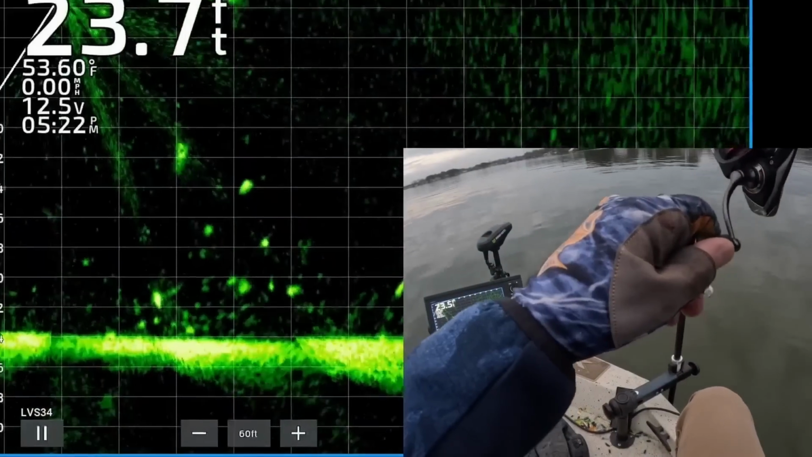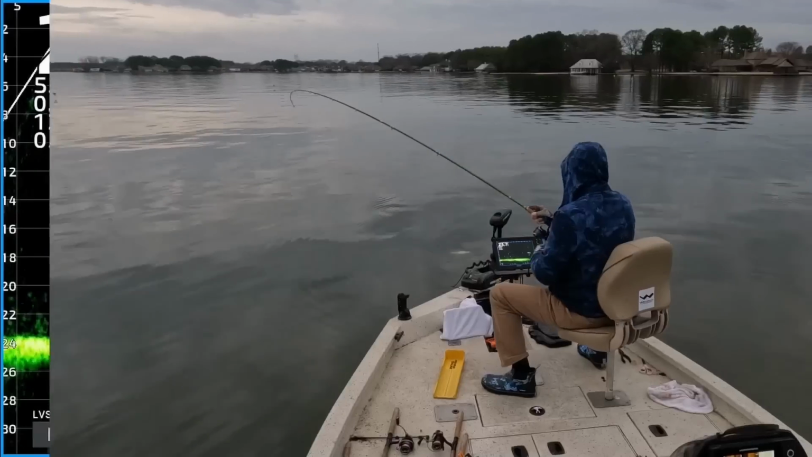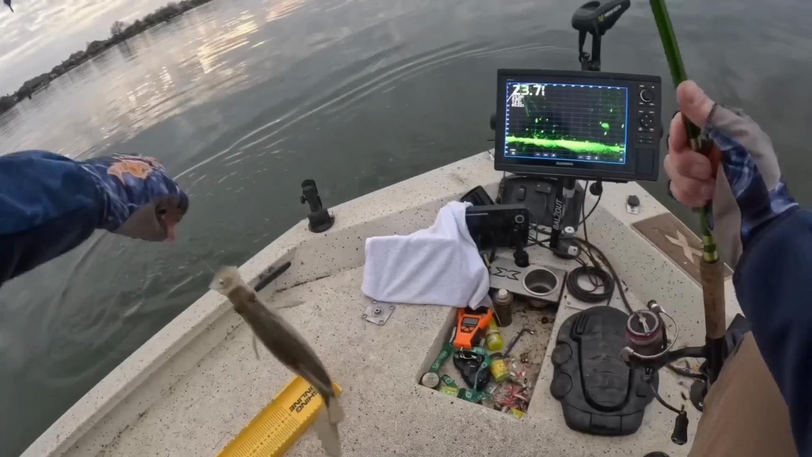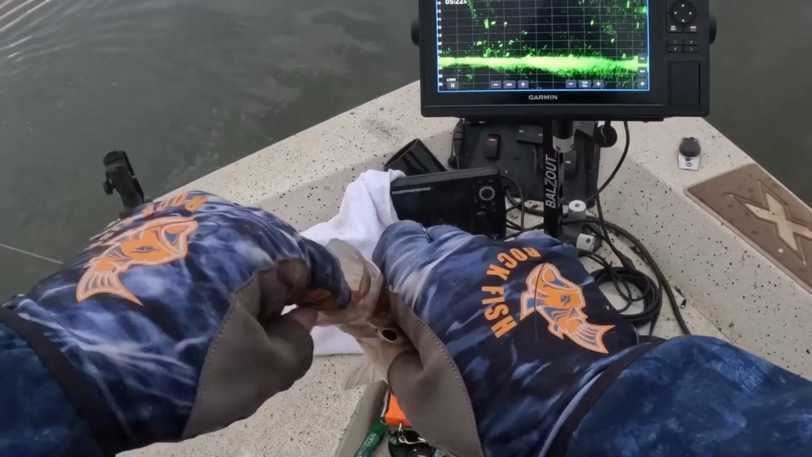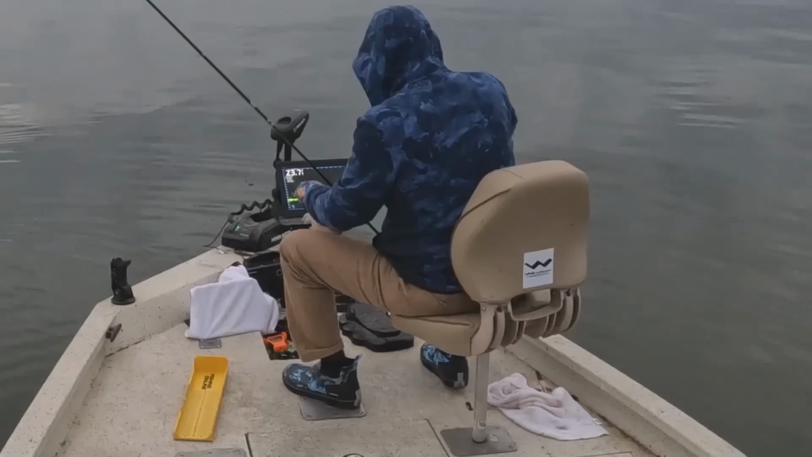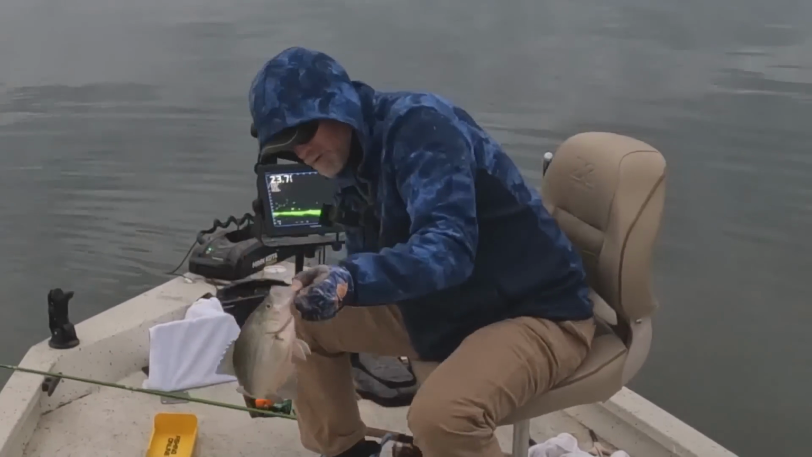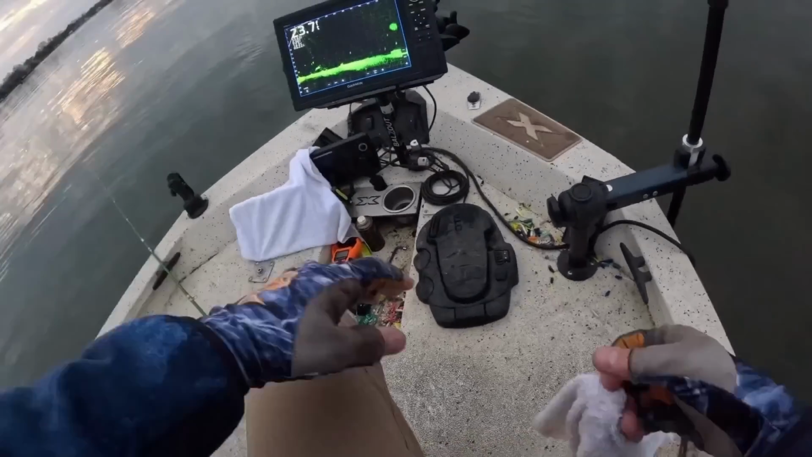There's one. Good one. Got a 12 inch. He's bleeding. I'm gonna put him in there. 11.5, 12 inch.